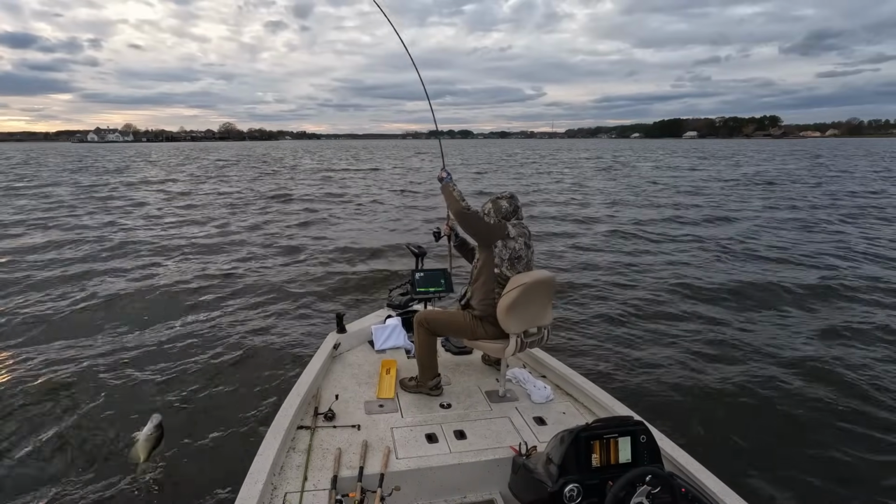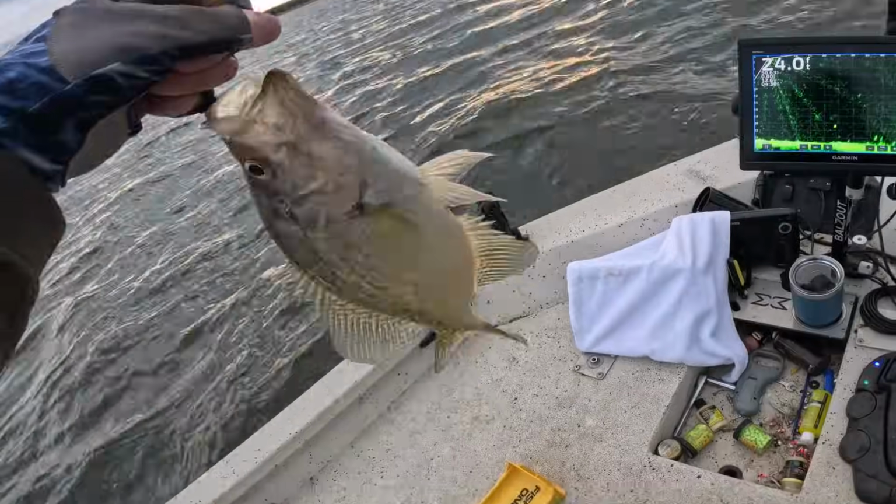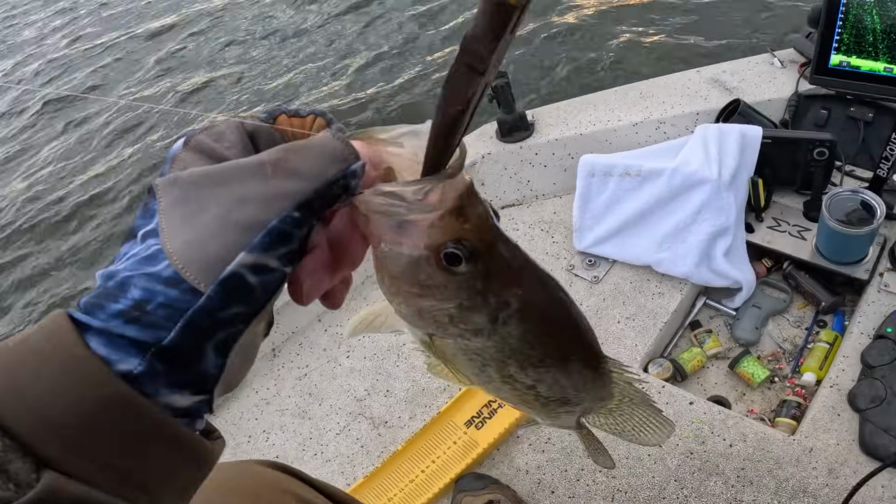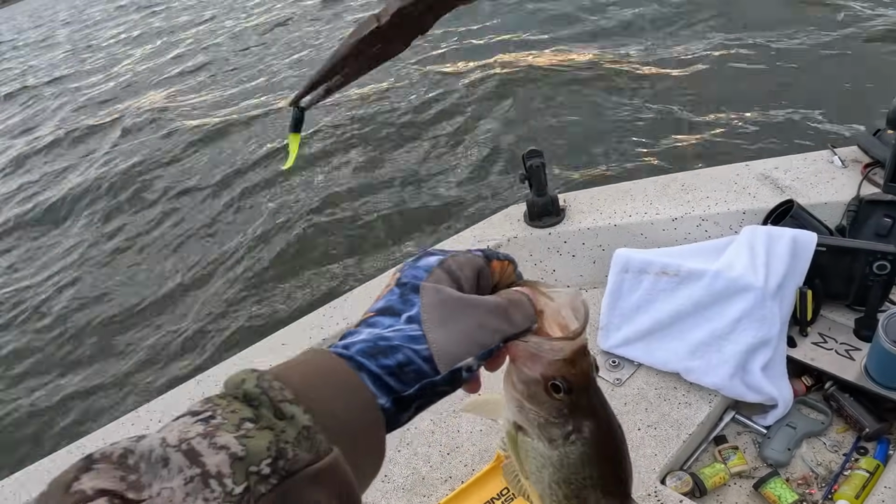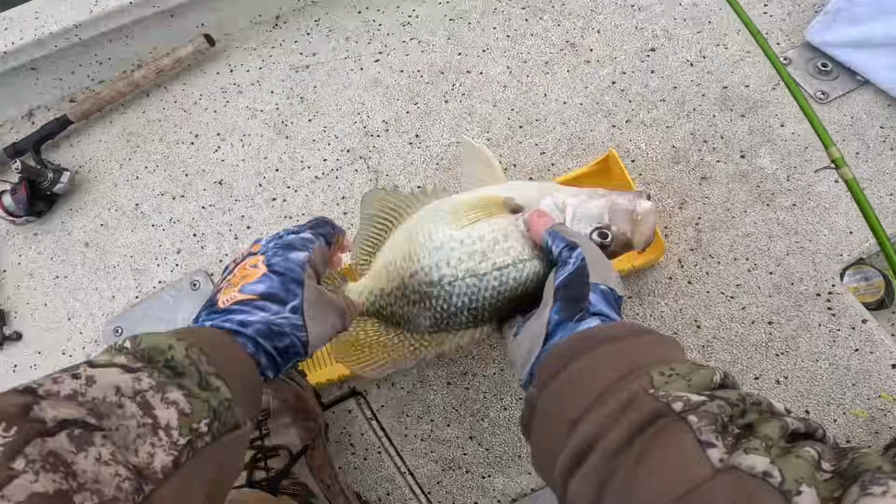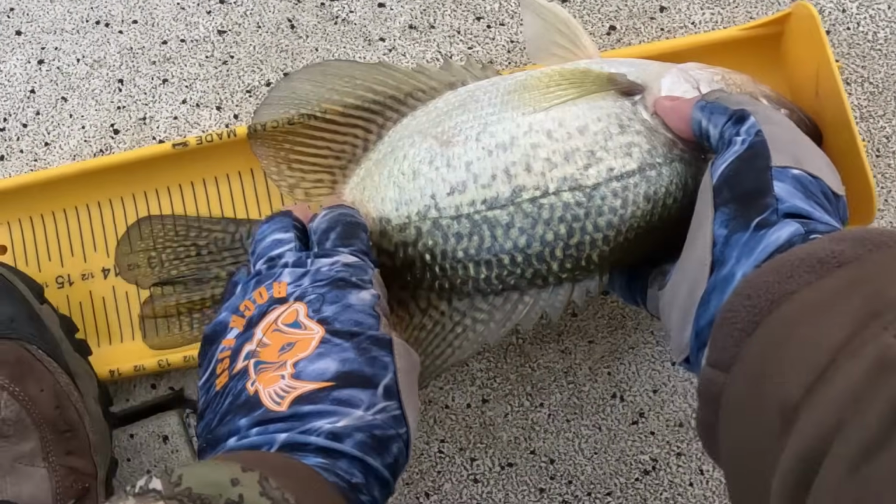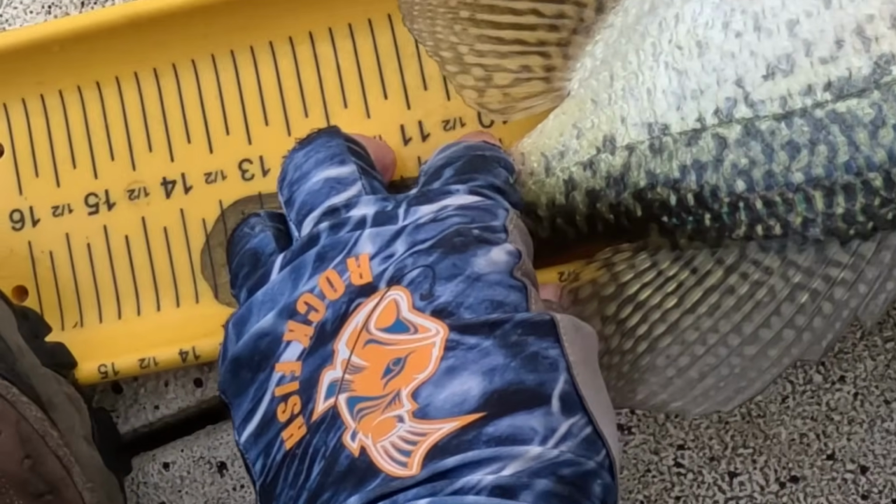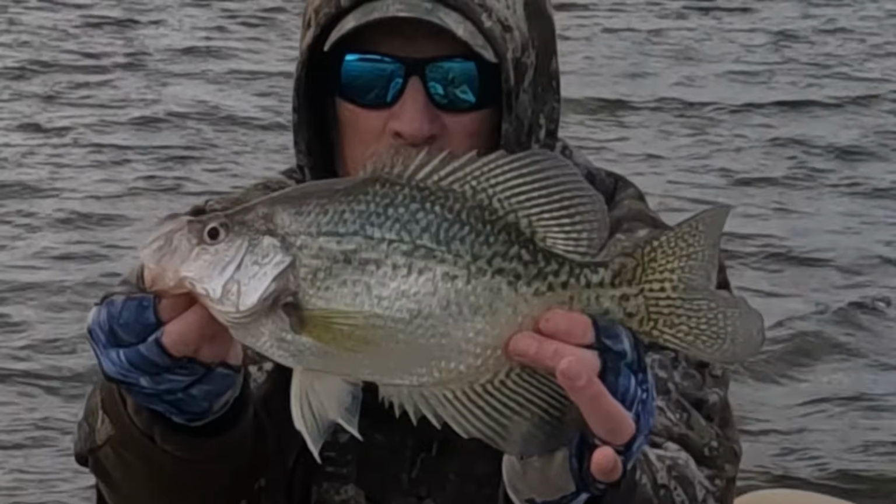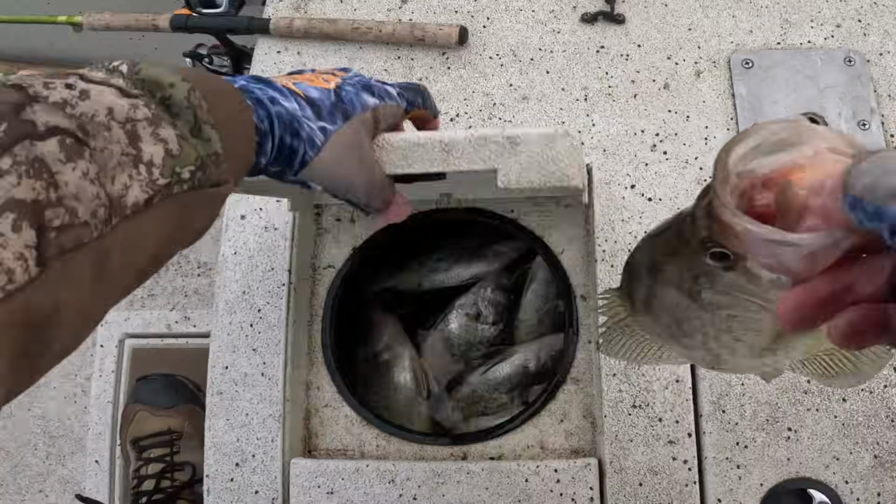Get in this boat. Look at the size of that toad right here. Mamma mia, look at this toad. 13 and 3, almost 14-inch black crappie. Yes.